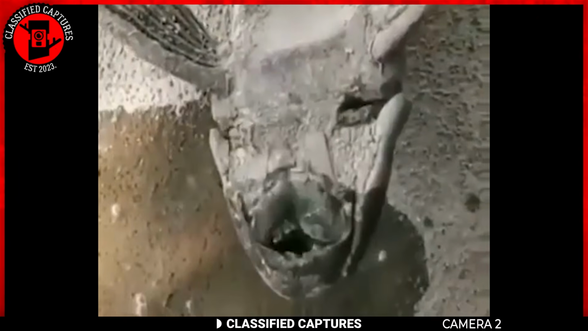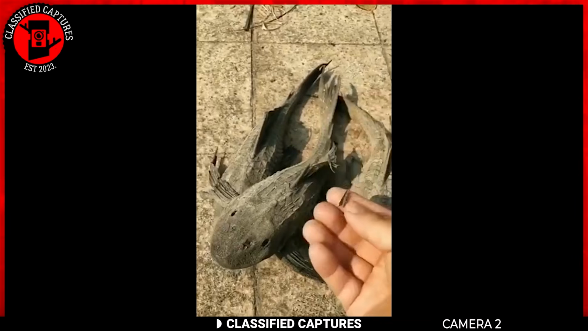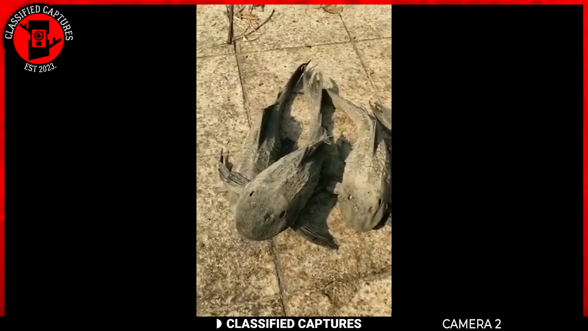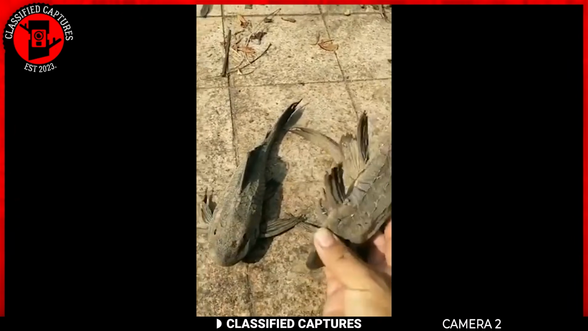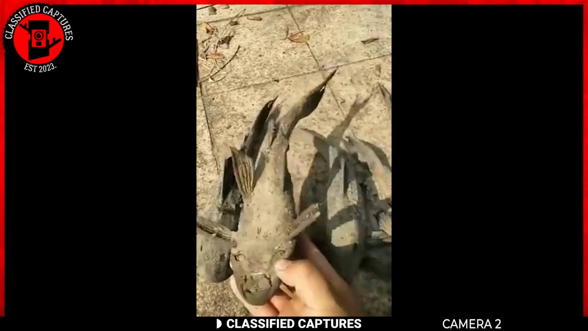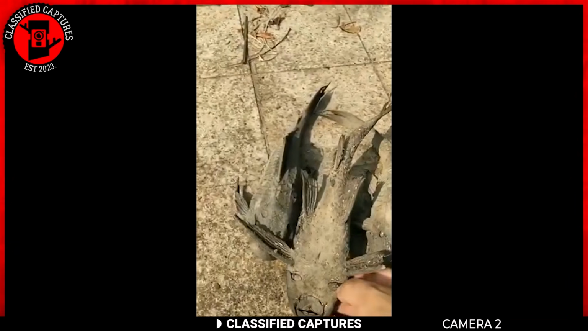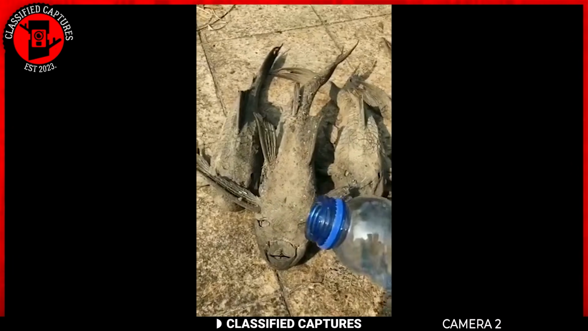They slow down their metabolism significantly, and they can remain in this state for months until water returns. When water finally returns to their environment, it rehydrates them and triggers their return to normal activity. This ability to essentially come back to life when water is available is a remarkable adaptation that ensures their survival during harsh conditions.